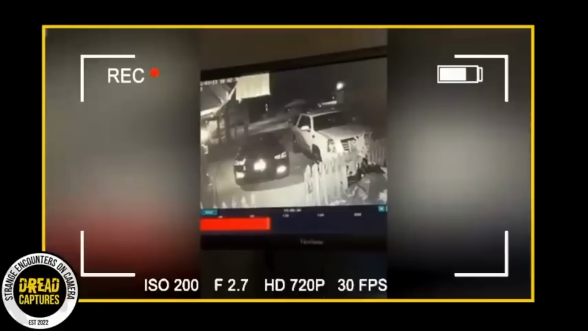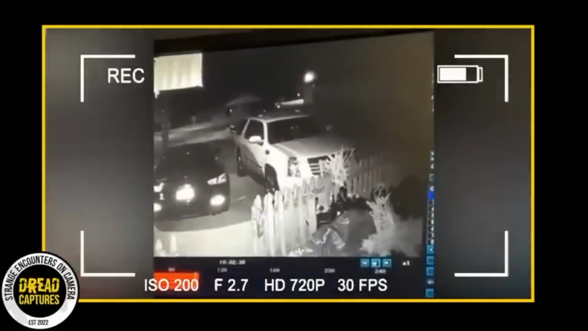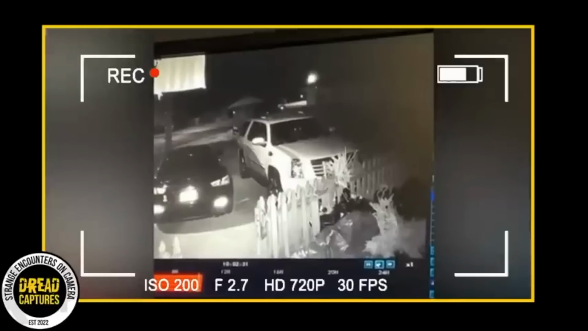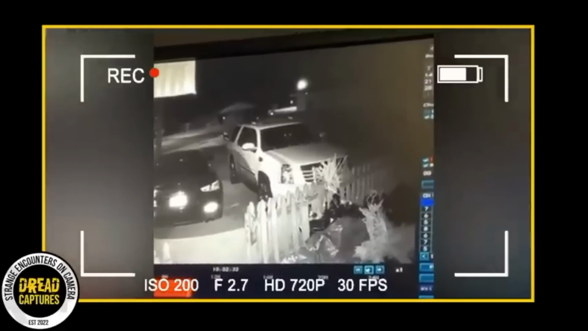This intriguing footage comes from a camera set up on the front of a house. It's nighttime, nothing's going on. I mean, there's the occasional sounds of the night, but everything is pretty quiet on the home front. Well, unexpectedly, that calm is shattered.